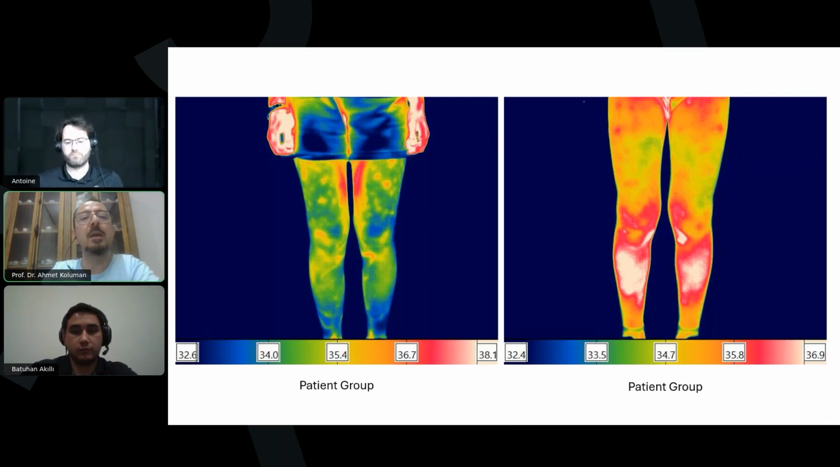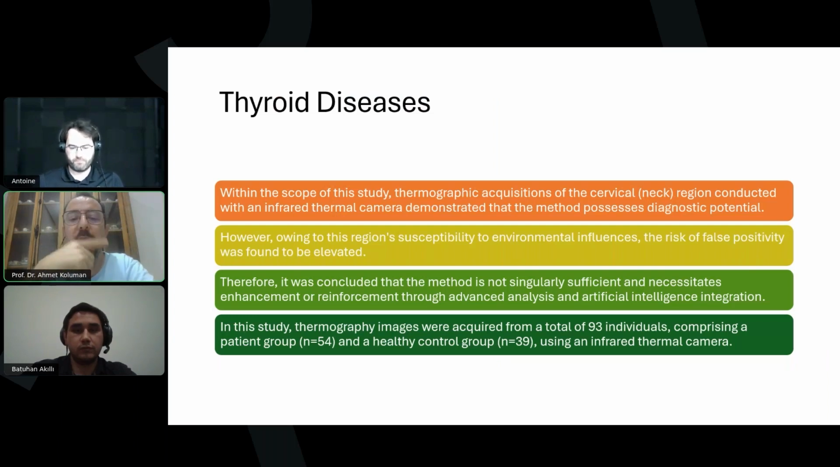For thyroid disease, we had a large group of patients, around 54 patients and 39 in the control group. And we had the cervical neck region examined with the infrared thermal camera.